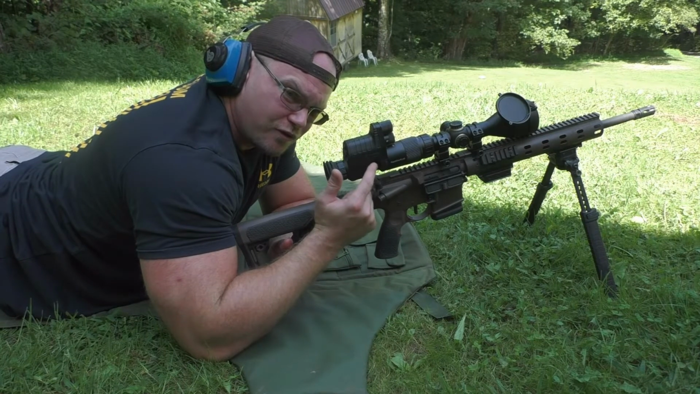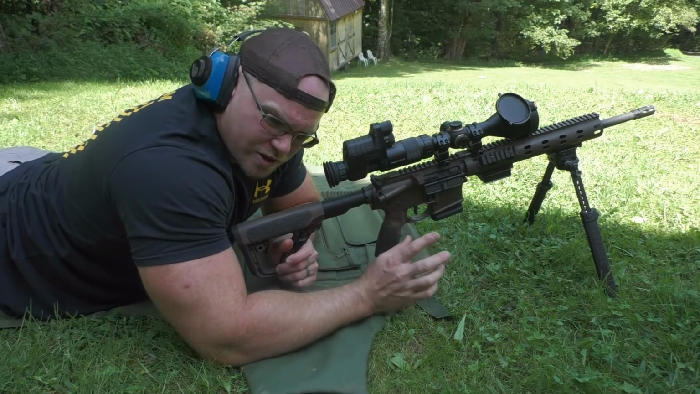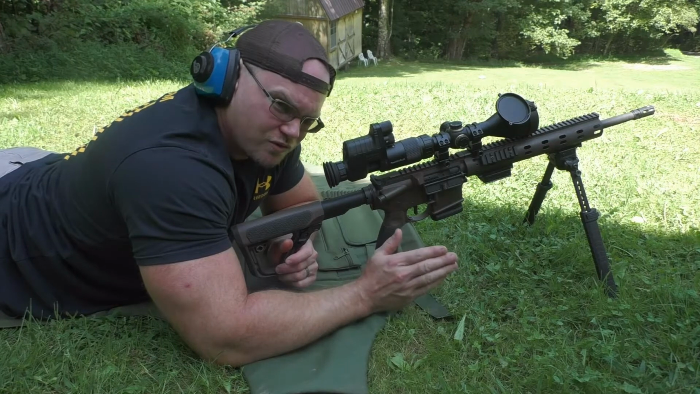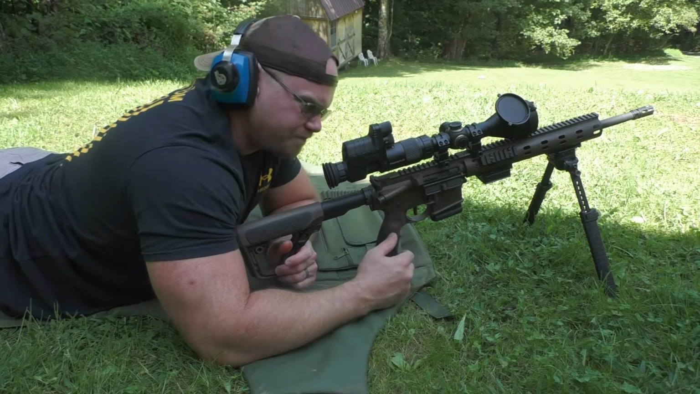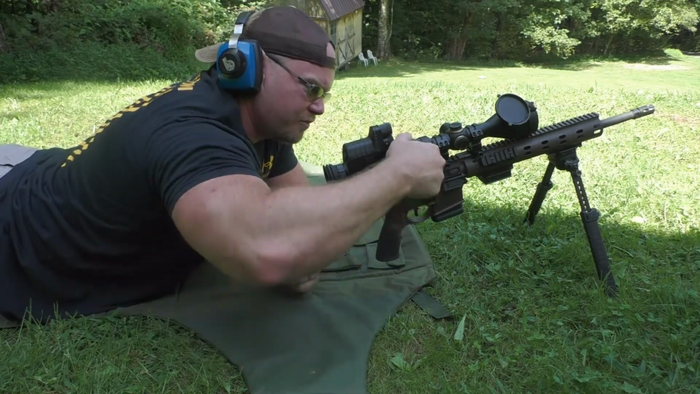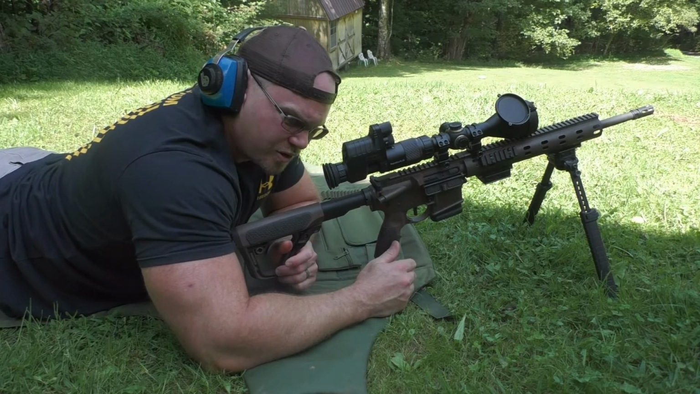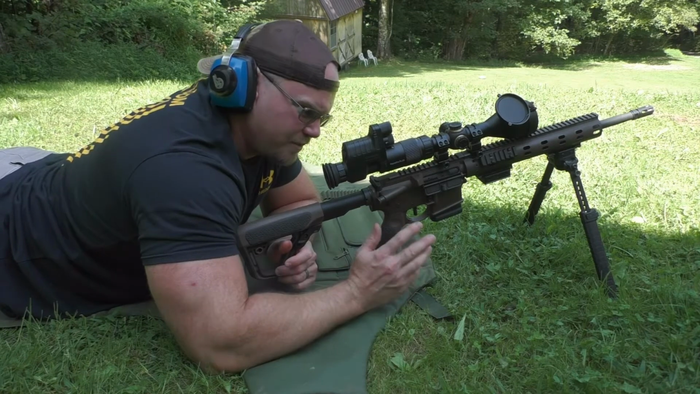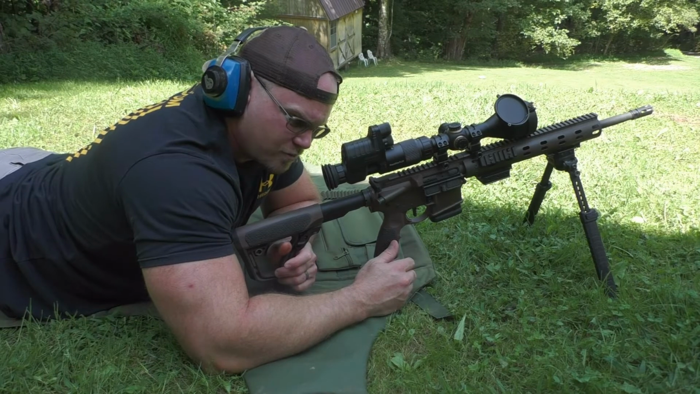I did have to adjust the focus, which is right here on the unit itself. The focus was actually different to be able to see my crosshairs very, very clearly as compared to what I needed for my target. So I may have to play with that just a minute, because you're combining two different optics together, so it's going to be a little bit of adjustment. Reticle's lined up, so let me get my focus set, and we'll send some downrange.